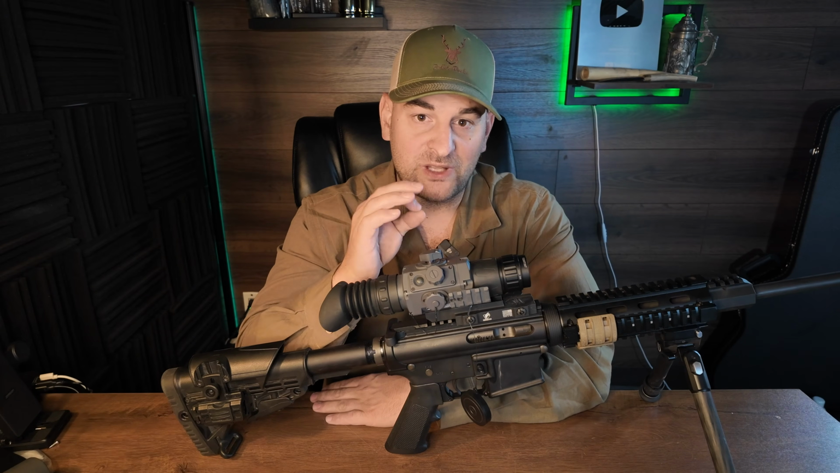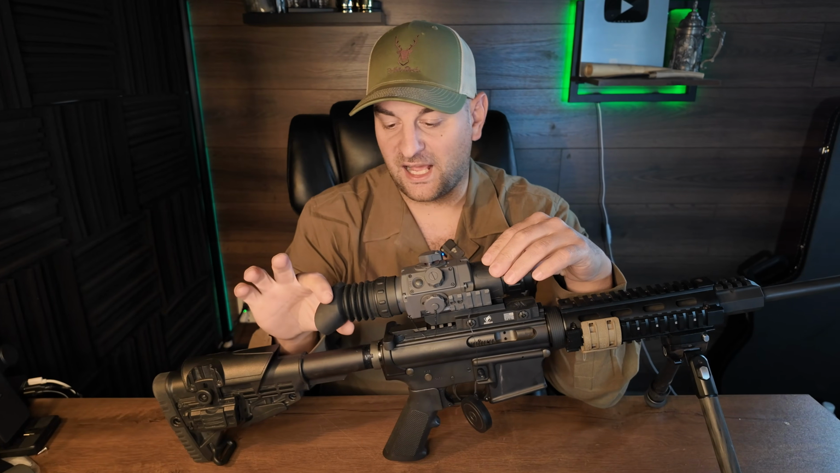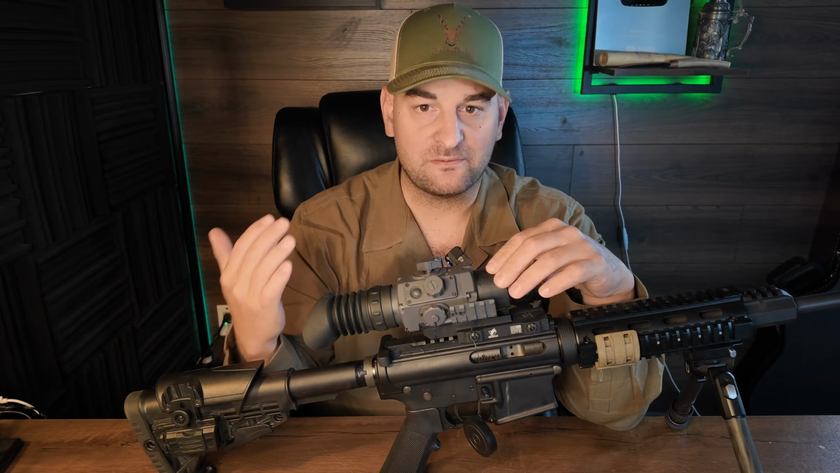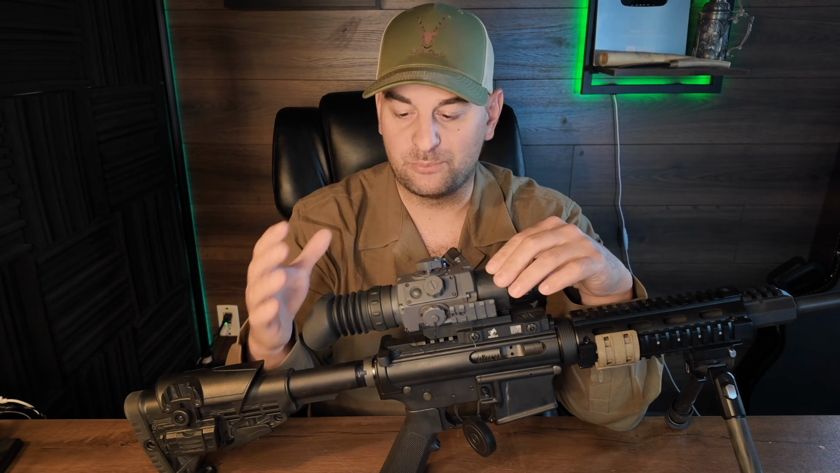All right, now that we're back from the range, let's go over the fit, feel, function, some opinions, and the specifications of this awesome thermal scope. First off, at the rear here, you have an eye cup. This is great if you have a lot of ambient light. If you don't, you can actually remove this. Some people don't prefer it.